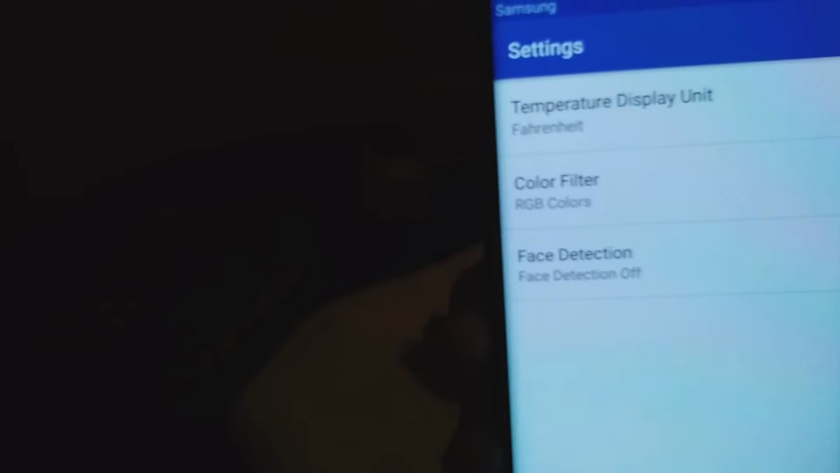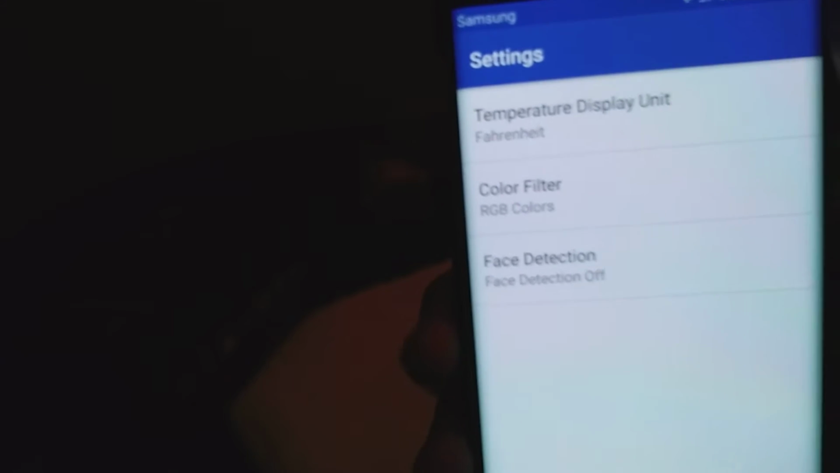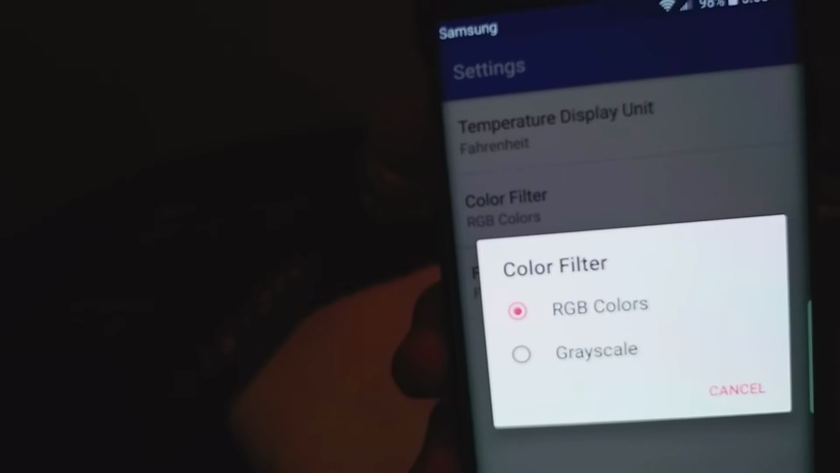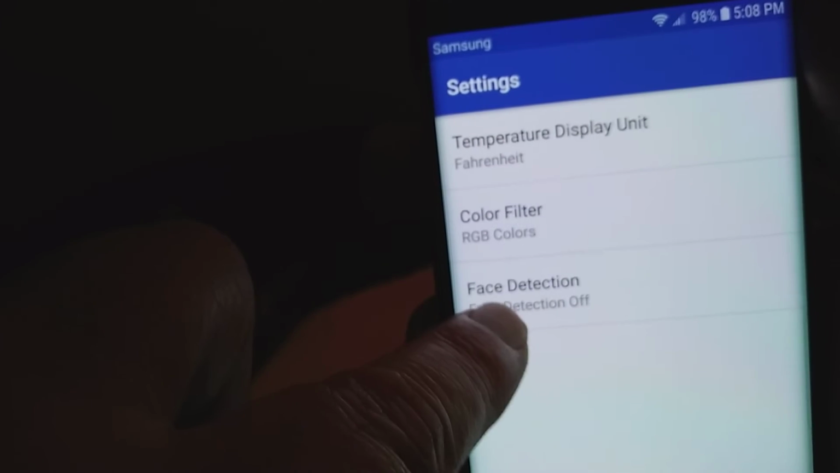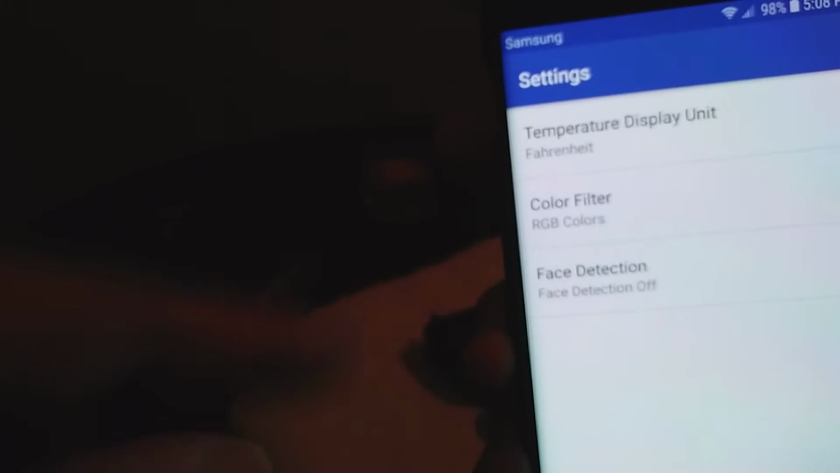Not too many crazy features on here. It just tells you what temperature display, color filters. There's only two on there. Grayscale and RGB. I prefer the RGB. Face detection. I don't know why they have face detection on here, but I turned it off.